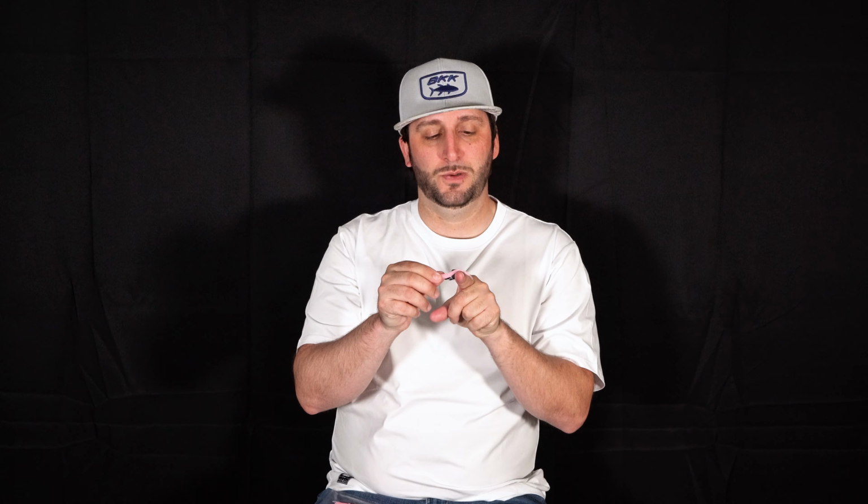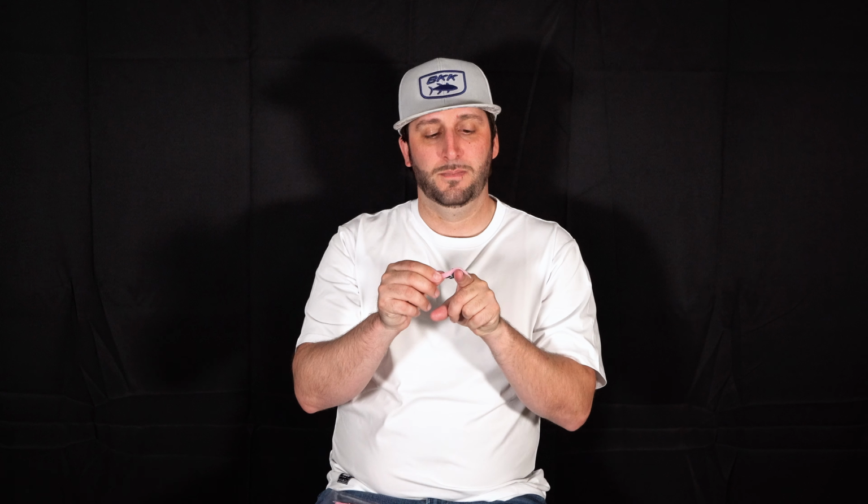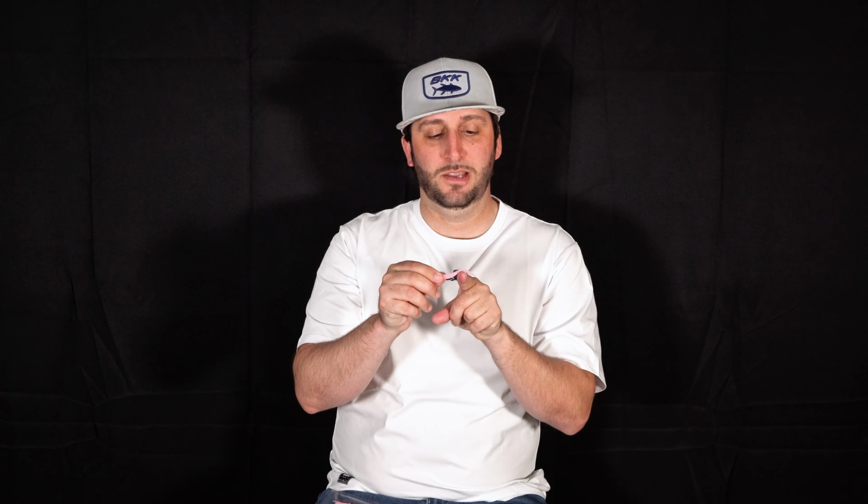It is a tiny little 3-inch, maybe you can see it better this way, 3-inch soft plastic bait, okay? It's got a little bit of a bulbous tail that really shakes. I'm not super steady-handed, but I don't have to move much and that tail really bounces. This thing was designed to be fished on a drop shot.